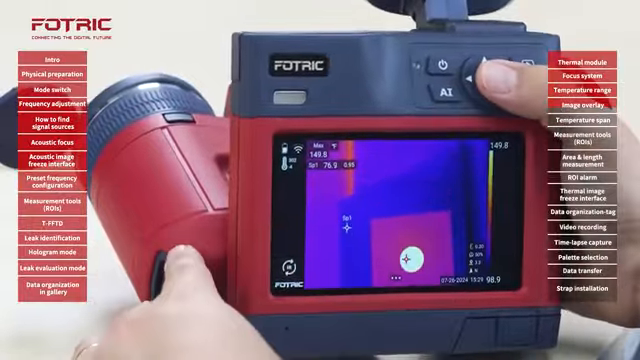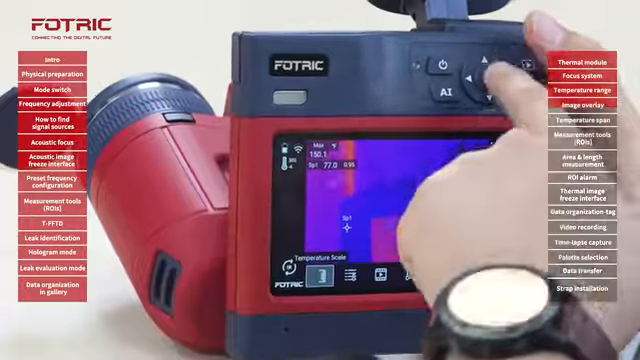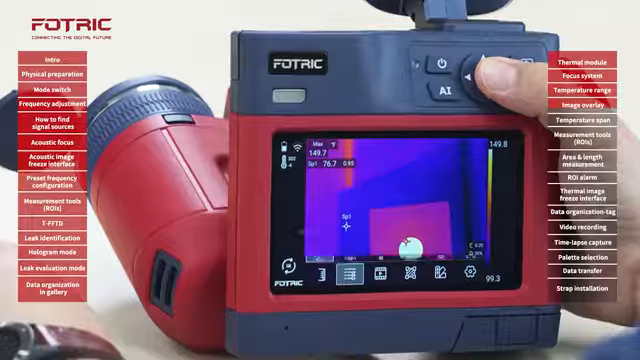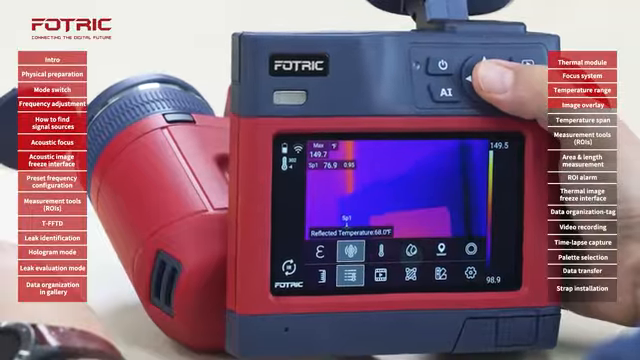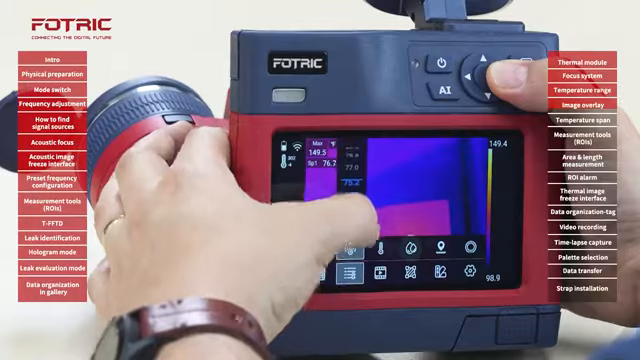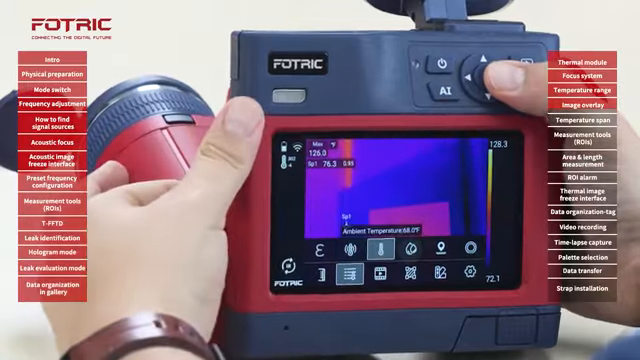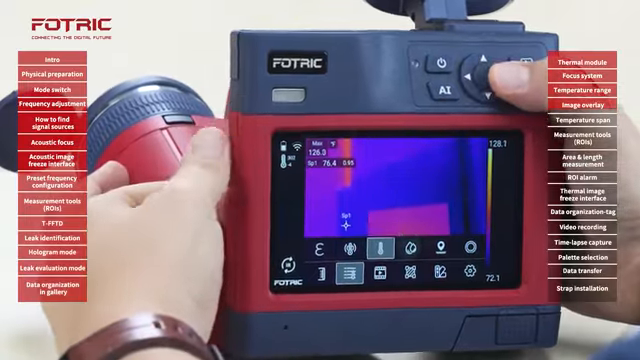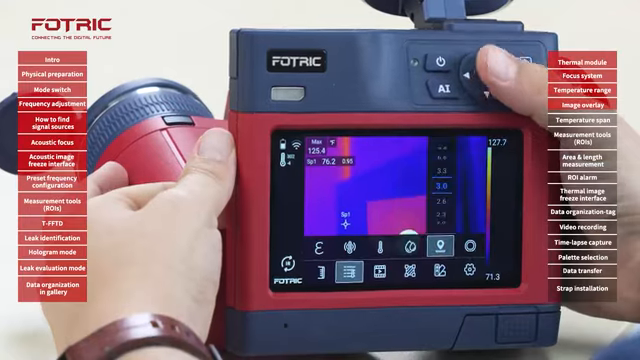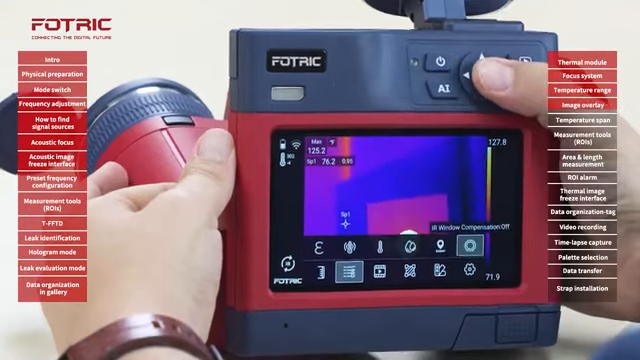I can also access the menu by tapping the center button, moving with the directional buttons, and opening the parameters. I can adjust the reflected temperature, for which I will just simply scroll, ambient temperature, humidity, distance, and IR window compensation.